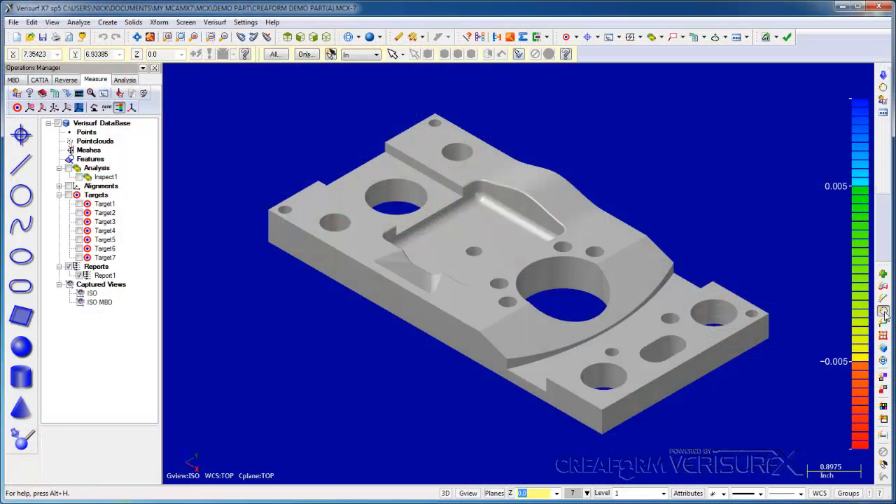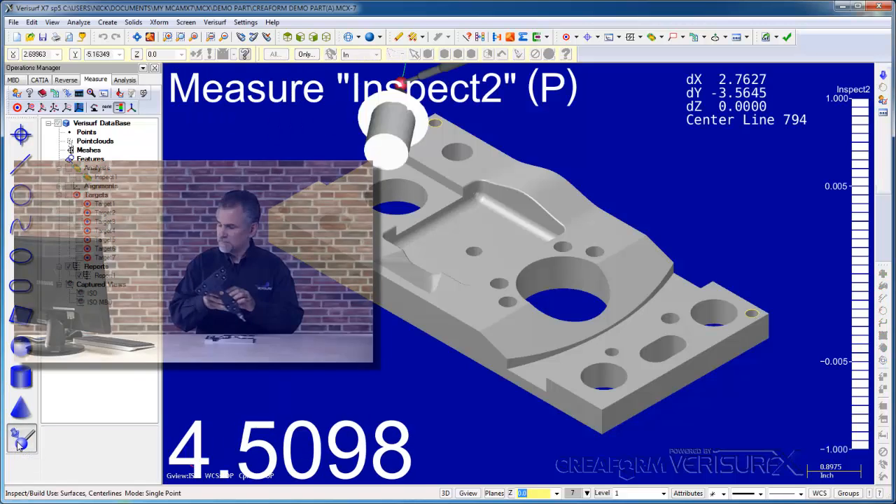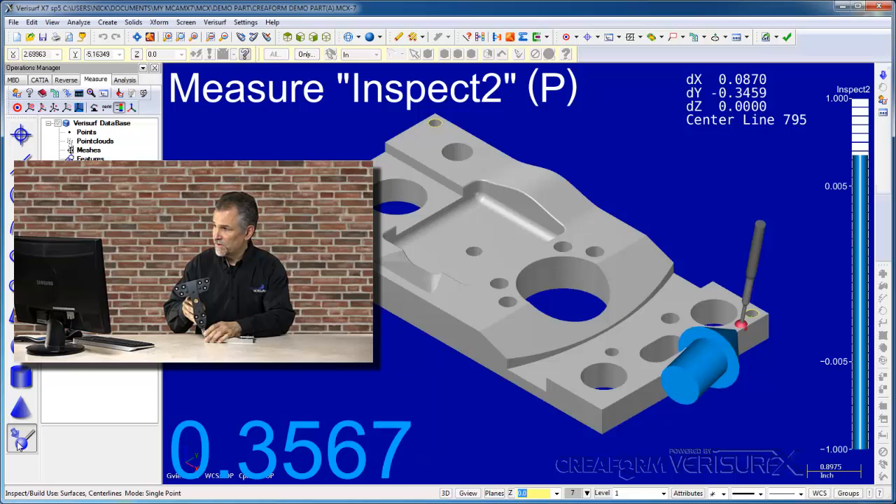I'll select and build to the circles first, since that's a quick way of getting the part located. I'll place the probe in the hole and move in the direction of the arrow.